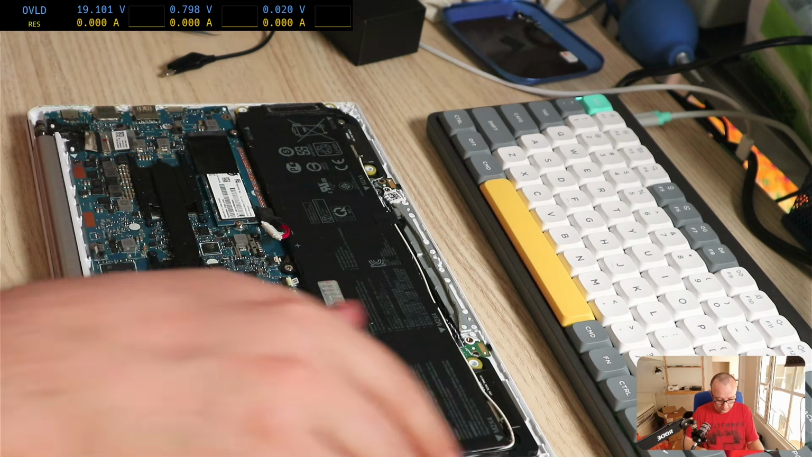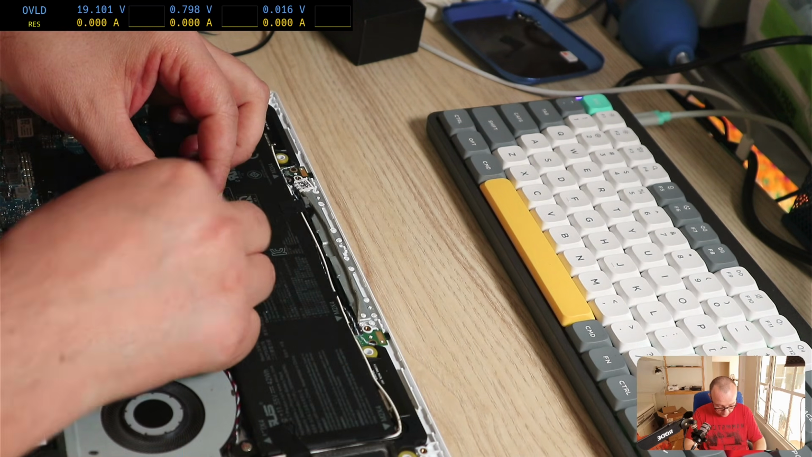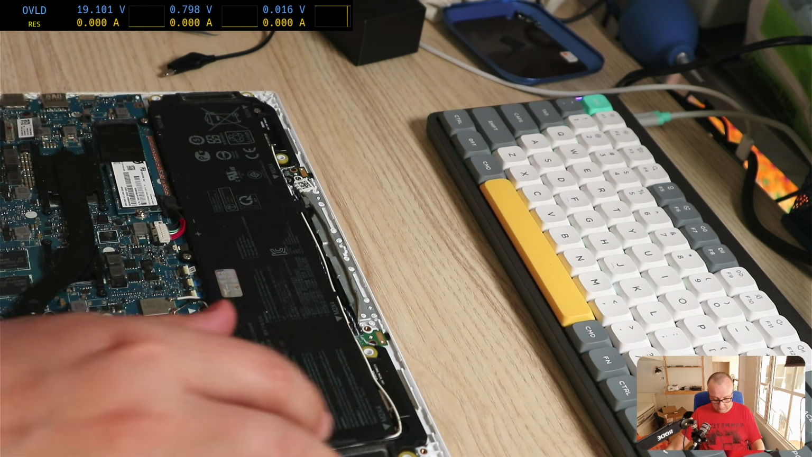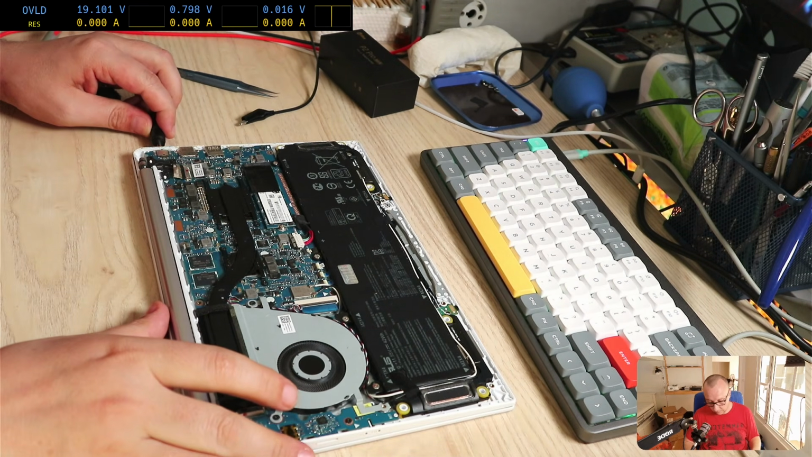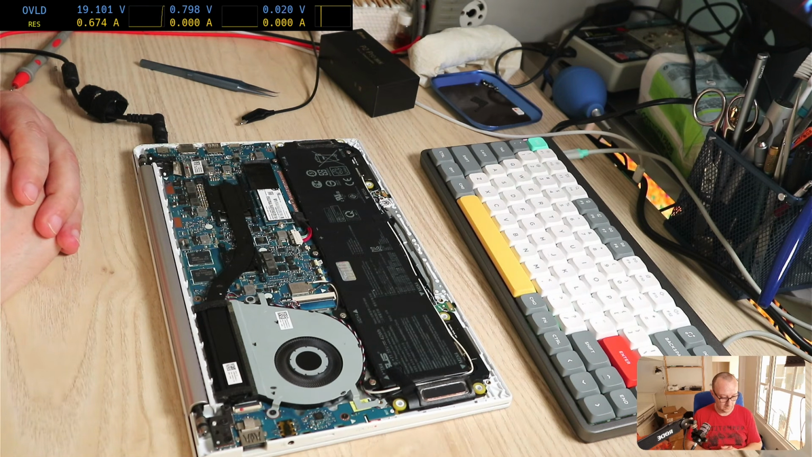That is good. Okay, let's try now to connect back the battery, and let's try to connect the supply. Okay, we see the one that shows 19.1 volts.